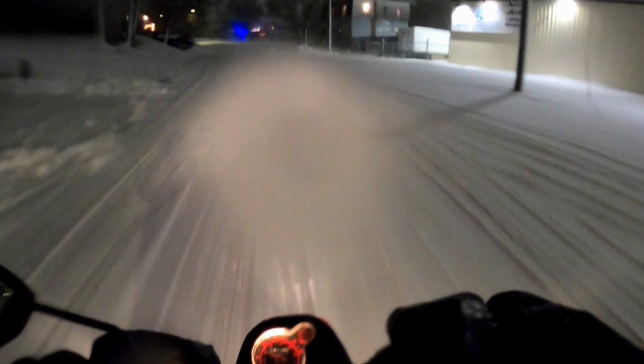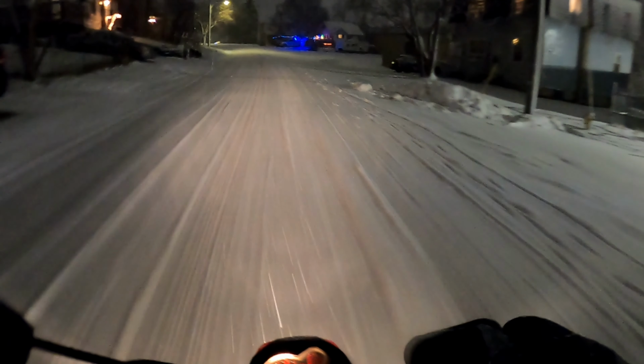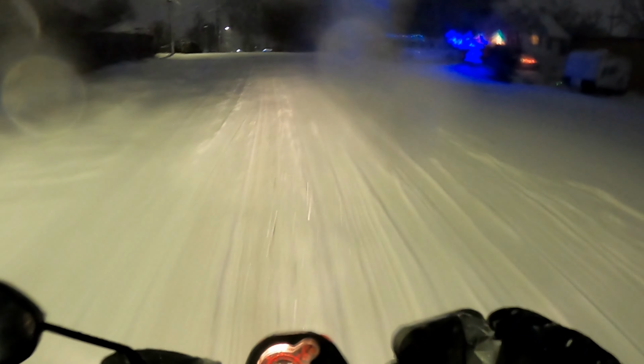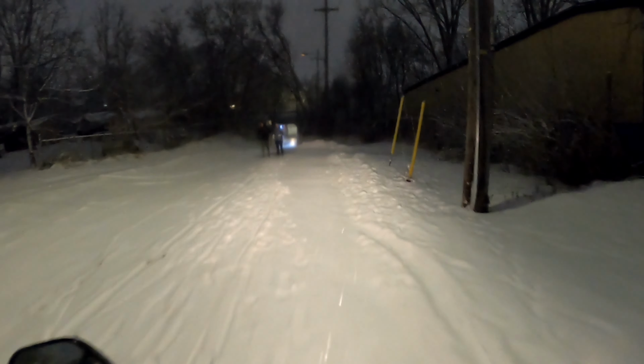Oh, I did air down, by the way. My tire pressures are at, the back is at 20, front is at 15. Turn and burn. Whee! We're enjoying the day. A nice day for a run.